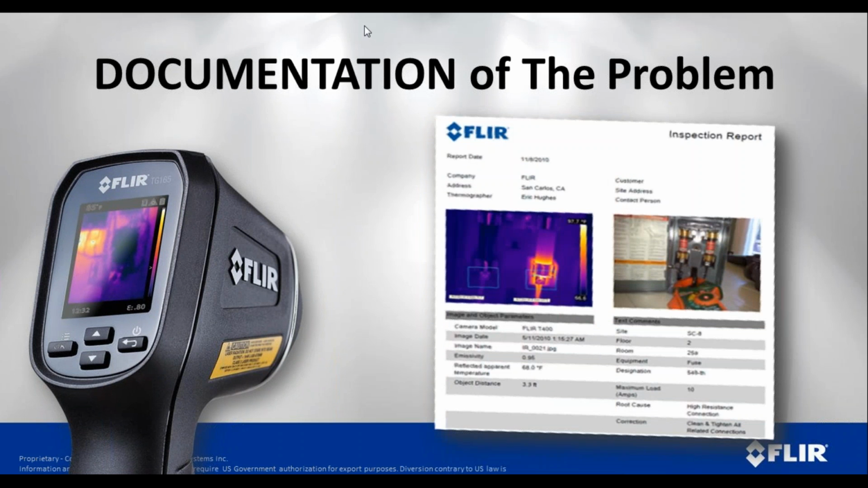Once we have found that problem, documentation is fairly simple, and with most FLIR cameras we can take these images, they're what we call radiometric JPEG images, and we can take them into reports, and in the report itself we can add additional measurement tools, boxes. We can adjust the image so that we add more contrast to it, and then we can generate the report. And a lot of times the report is an important thing. You know, here's a record of things that we found, and you can even on the report document that you made the correction.